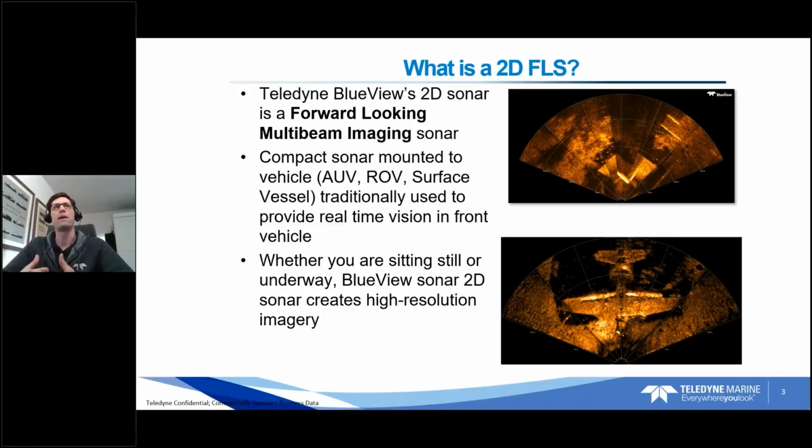They are very compact, low power, and can fit on any number of vessels: AUVs, ROVs, surface vessels, of course. And they are motion independent, so whether you're sitting still or underway, much like a camera, an acoustic camera, the image isn't going to change. You can be moving at almost full speed and still get a usable high resolution image.